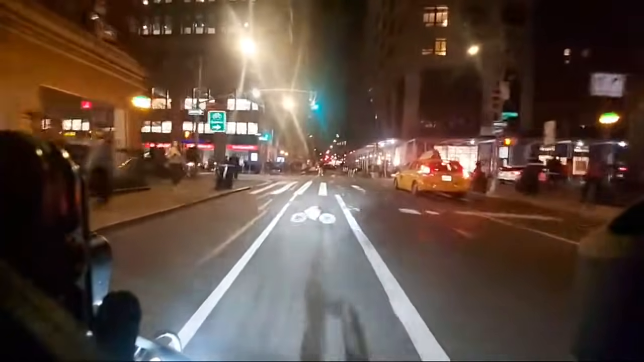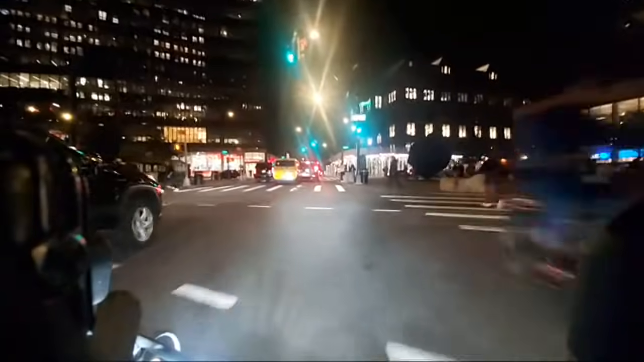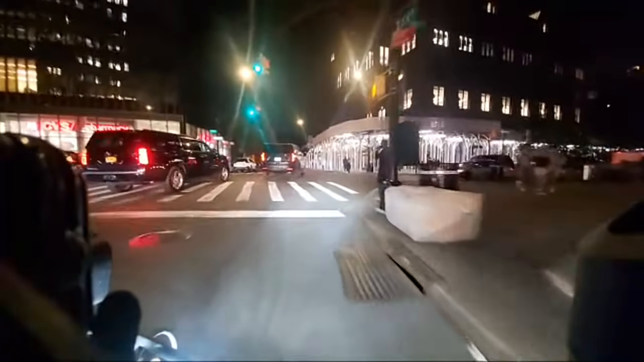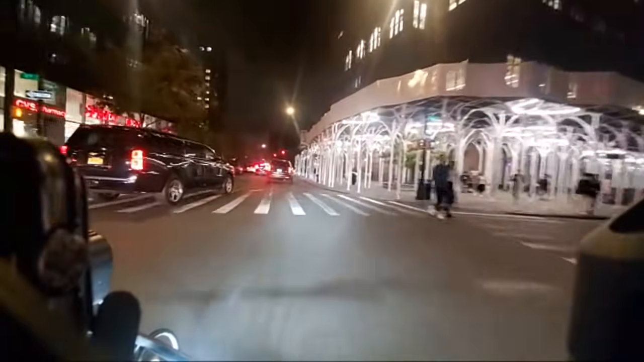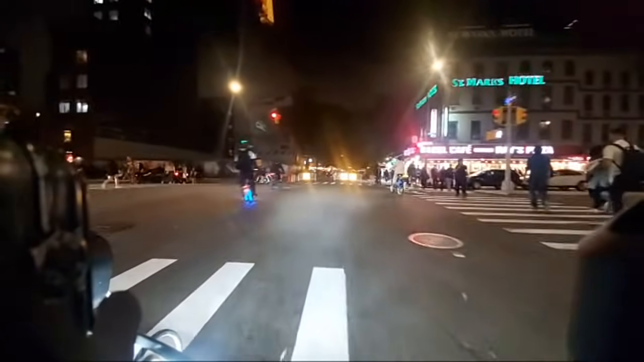About to turn red. No red. That Gear 1 torque is insane.